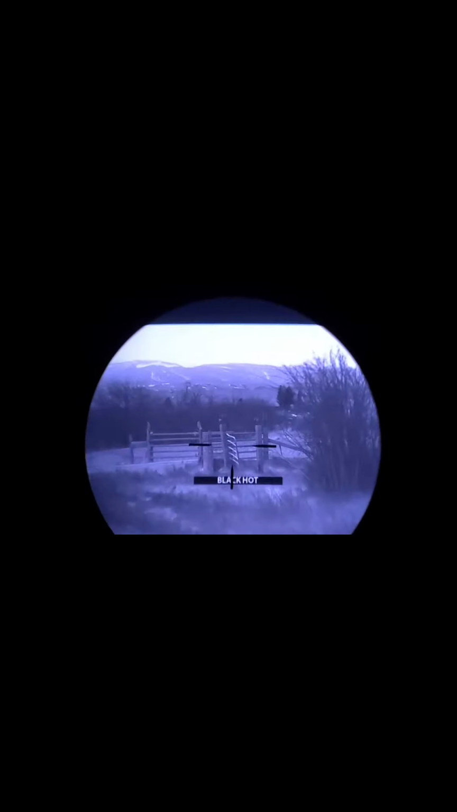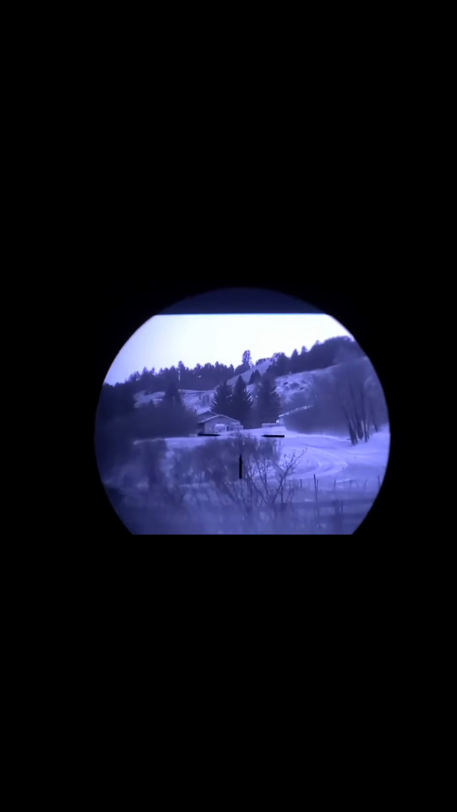Horses, and your mountains in the background. Okay, so also with this, I did not mention previously, you have digital magnification. So we'll go to about 1.5 times here. Switch this back to black hot. And then we'll just kind of use this house as our thermal model, doing digital magnification rounds. Okay, so we're at 1 times native, 2 times digital, 4 times digital. Back out. And these metal silhouetted deer, 1 times, 2 times, 4 times.